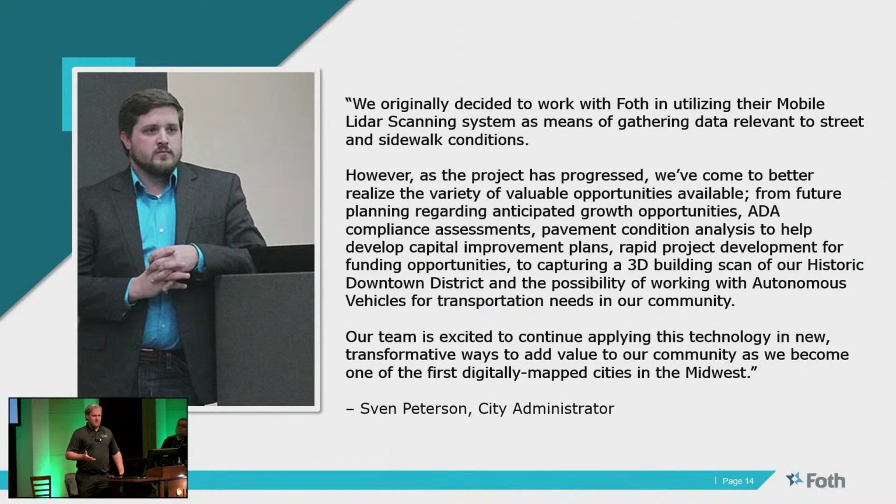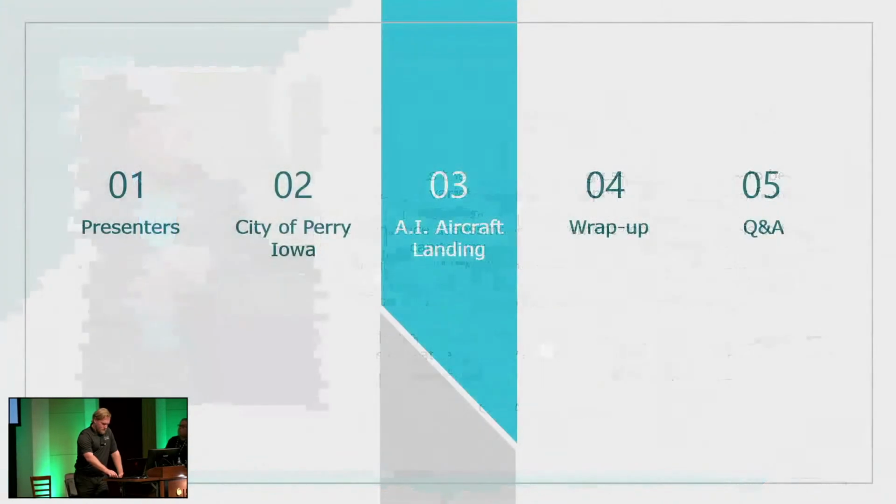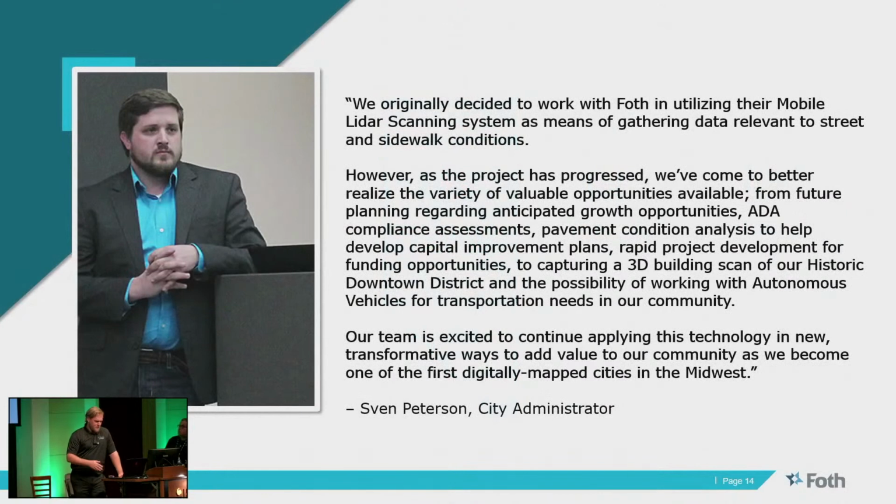He's like, we have the whole city scan. Let's call Ford up and see if they want to do a test program. So it was kind of neat to see different things as we work through the process with them, and future projects.